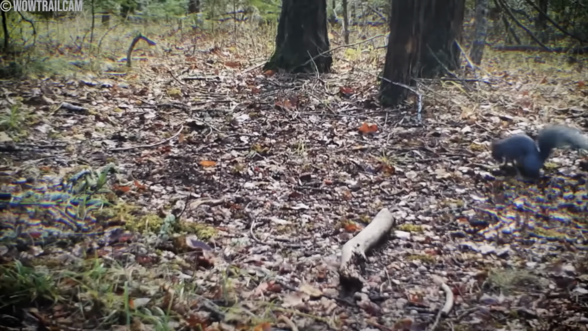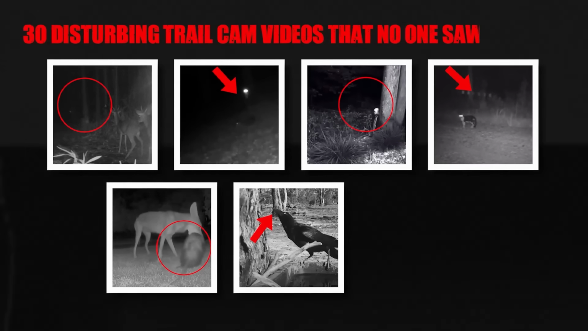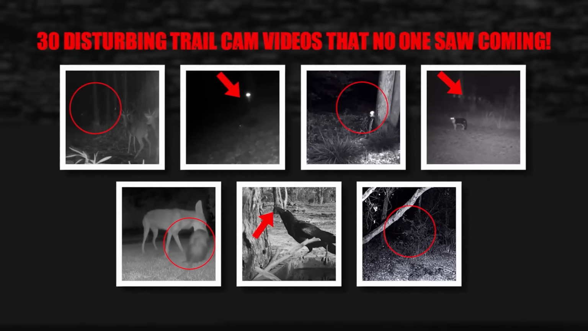Trail cams can capture some truly incredible footage of animals in the wild. But what happens when they spot something so bizarre it can't be explained? From deer interacting with alien objects to several coyotes fighting a single raccoon, here are 30 disturbing trail cam videos that no one saw coming.